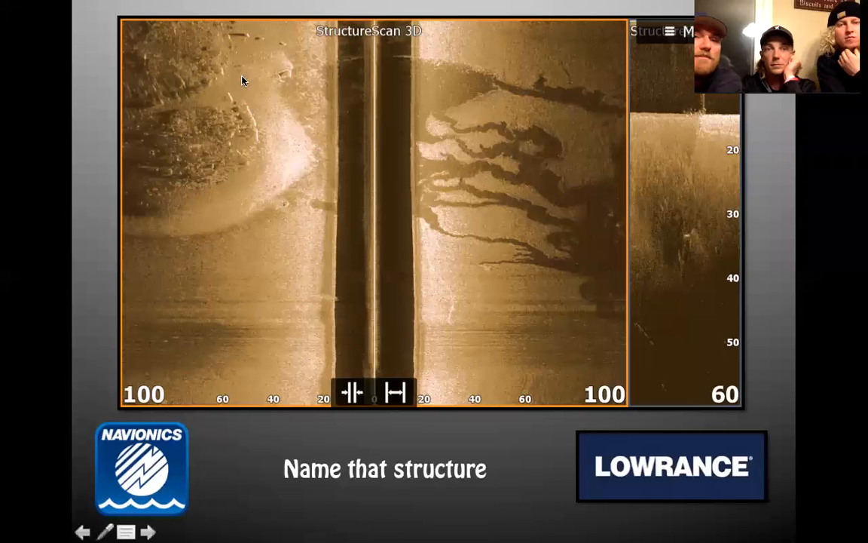Obviously, this up here to the left, this is some rocks, and you even got some fish sitting on it. It's a pretty good spot. And then something happens in here. My first instinct was these look like creek channels, or water channels.